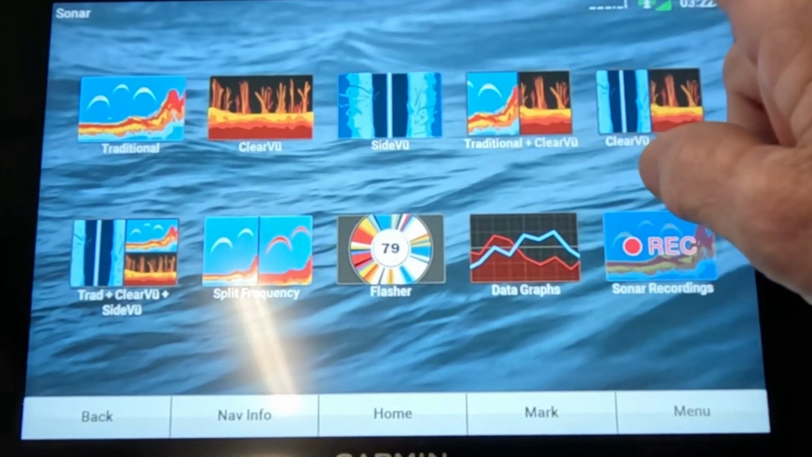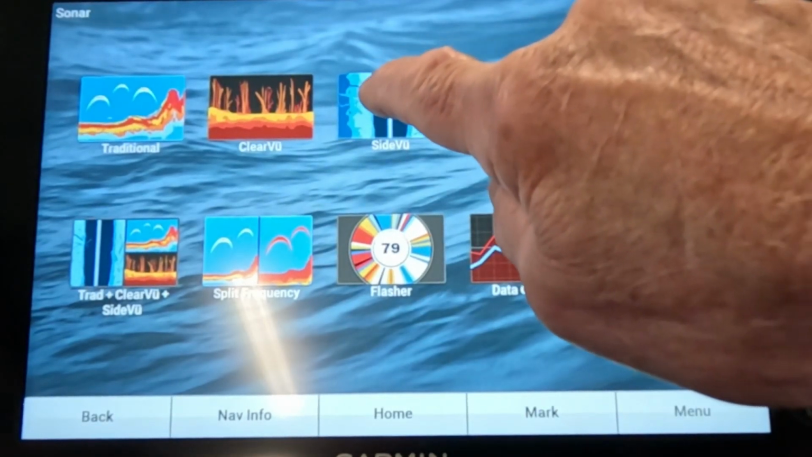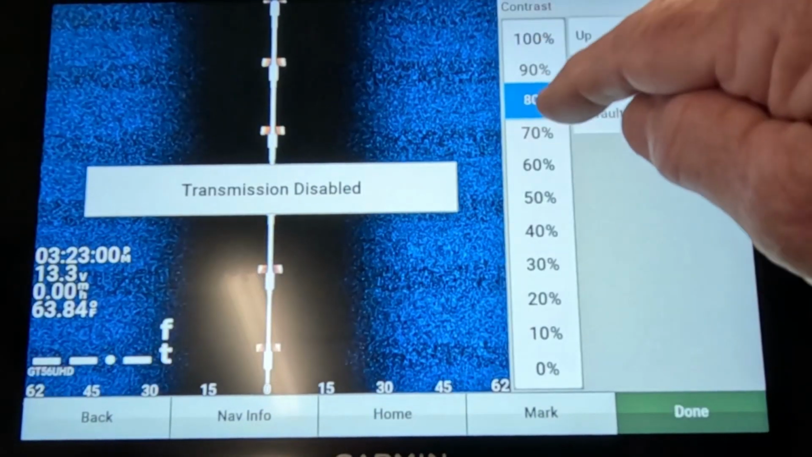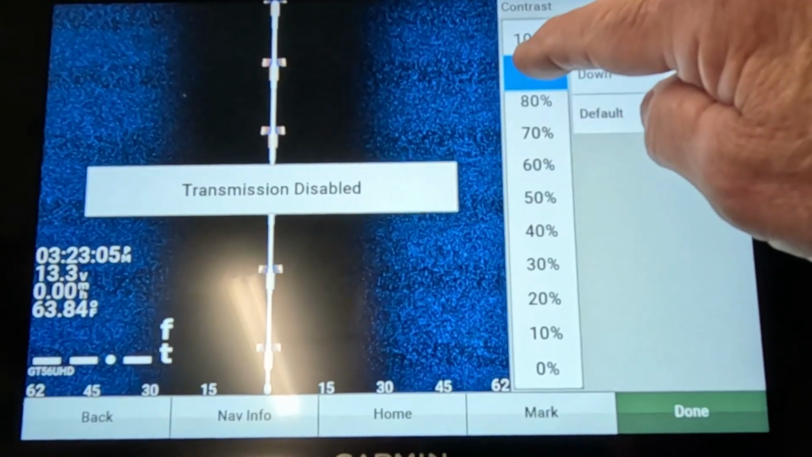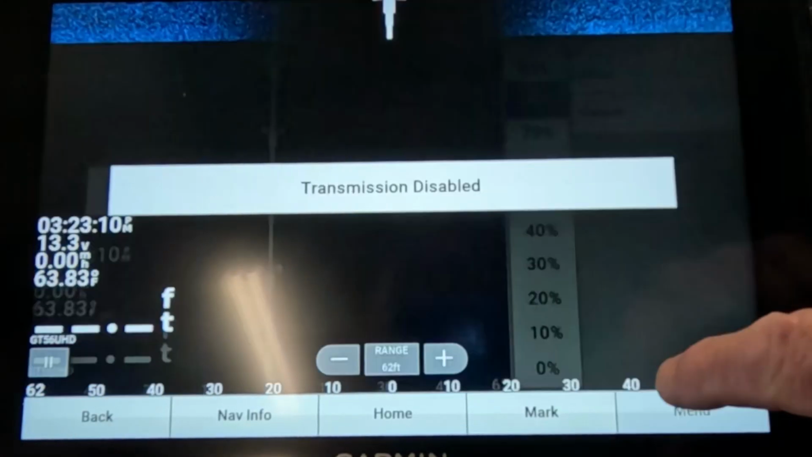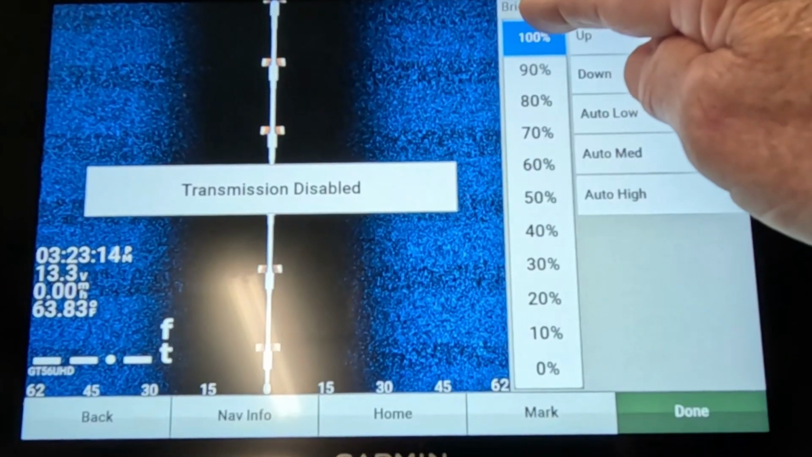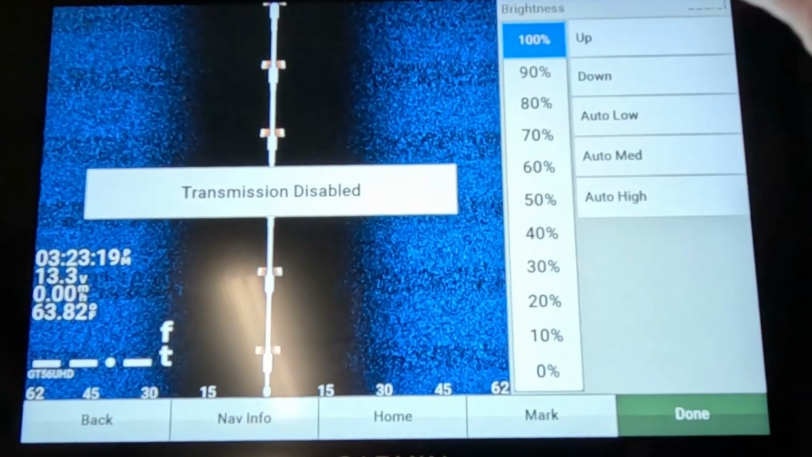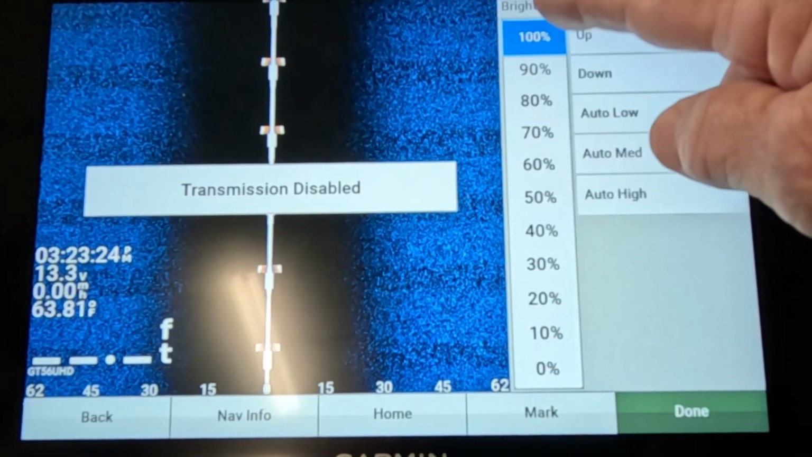Now, SideVü is a side imaging. That's what everybody else calls it, side imaging. Garmin calls it SideVü. So press SideVü, press menu. And on contrast, I like to run my contrast about 80%. You can change it however bright you want it, or as much contrast as you want. I like mine at 80%. On brightness, I usually turn mine up as high as it'll go, so anywhere from 90% to 100%. Depends on how much is washing the picture out. If it's too bright, you can't see detail, then turn it down a little bit till it clears up.